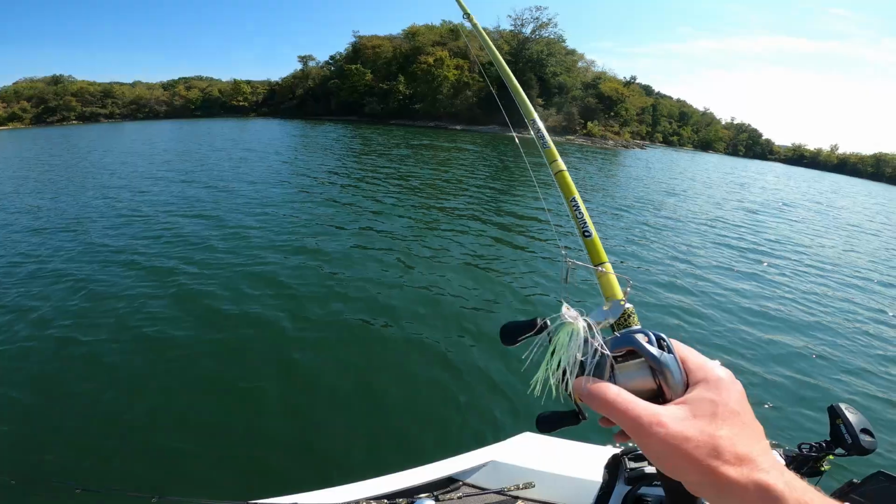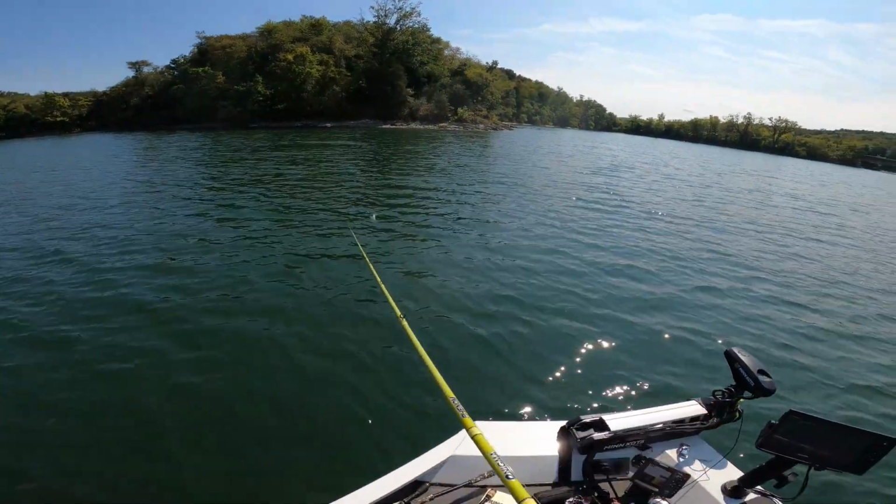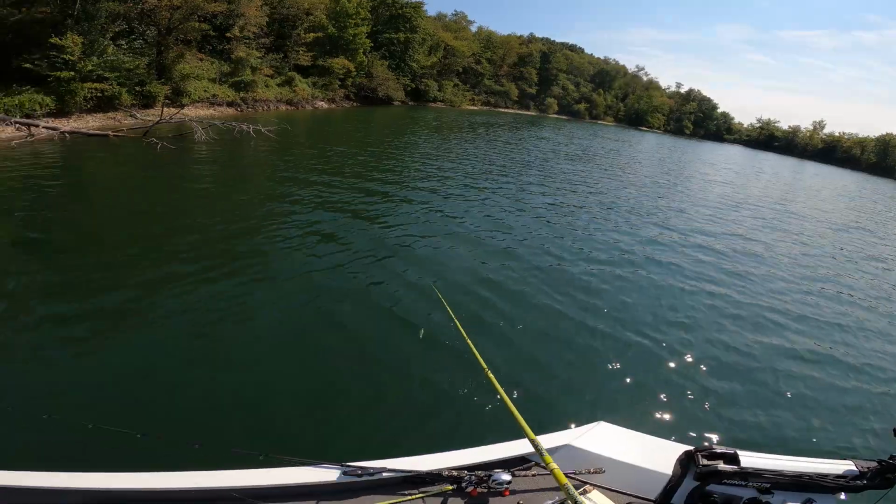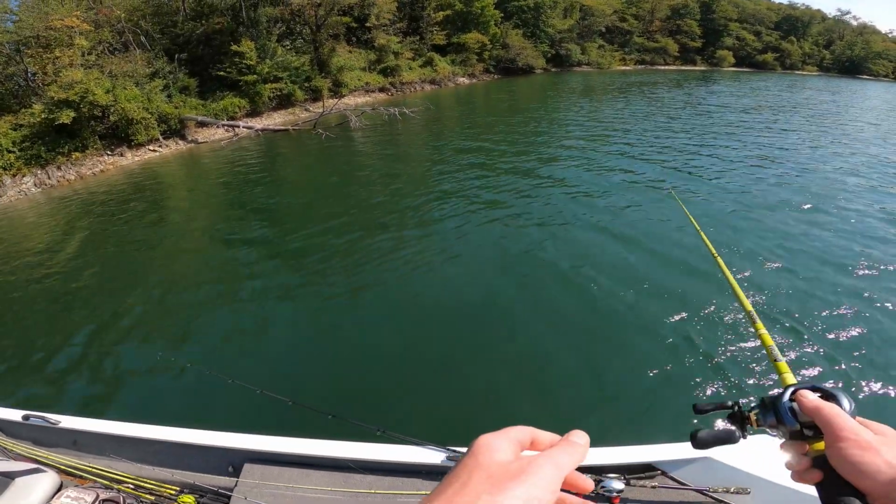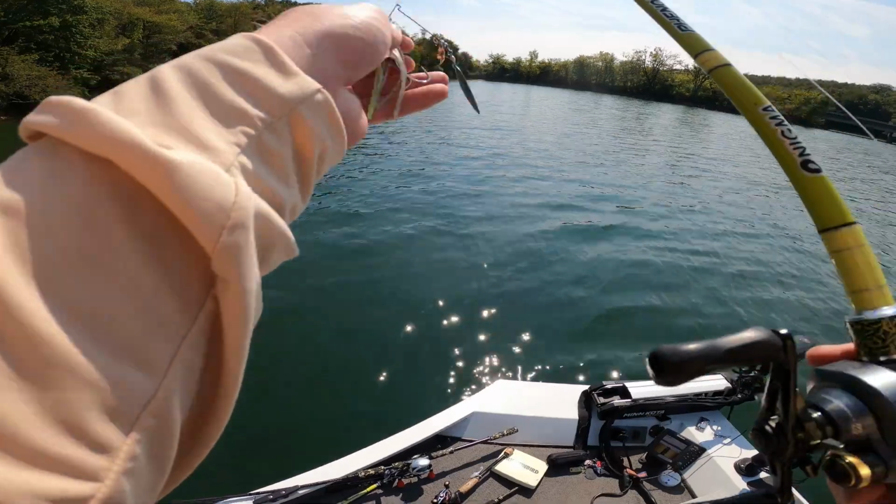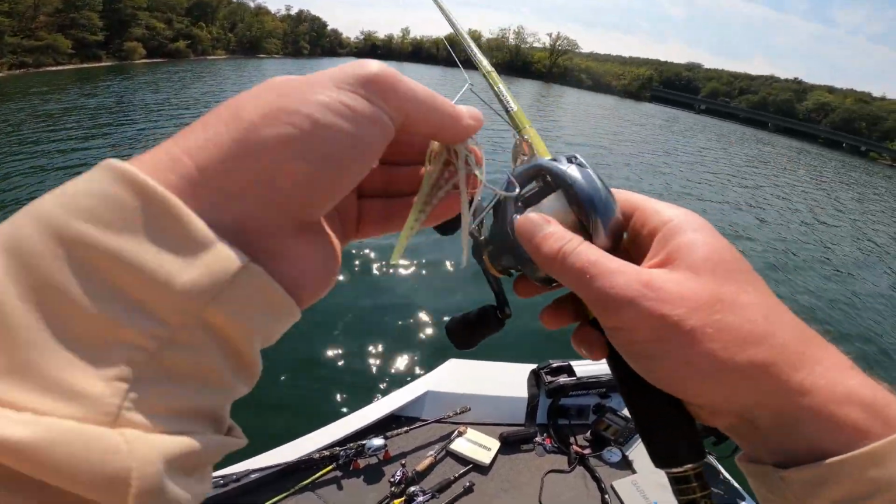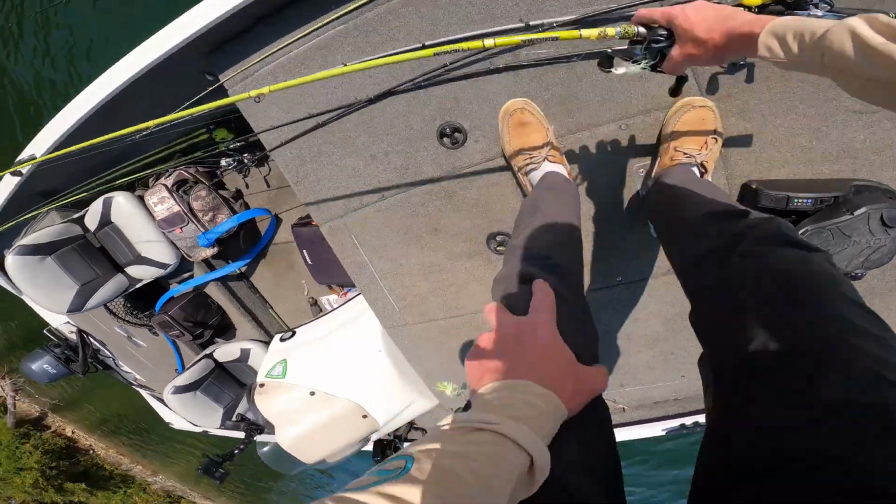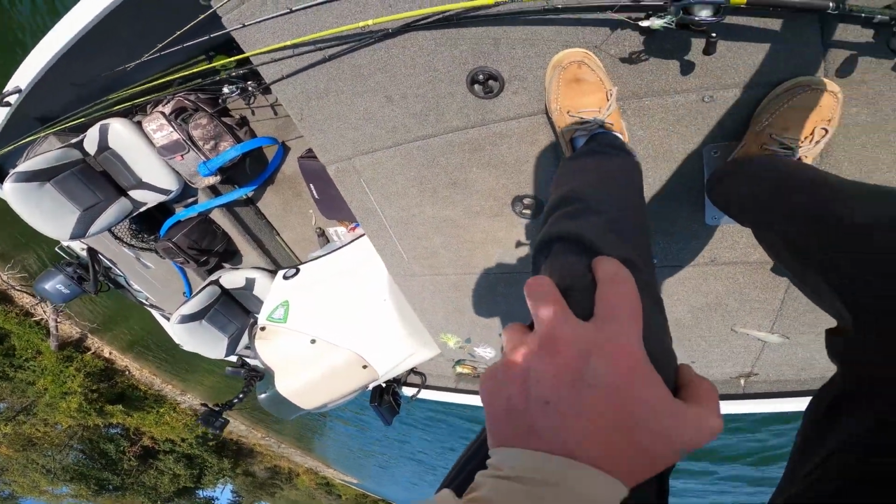So first, I start out with the spinnerbait. That's just one of my go-to search baits, trying to pick off a couple fish. Then I pick up the glide bait for a little bit, start throwing that around.